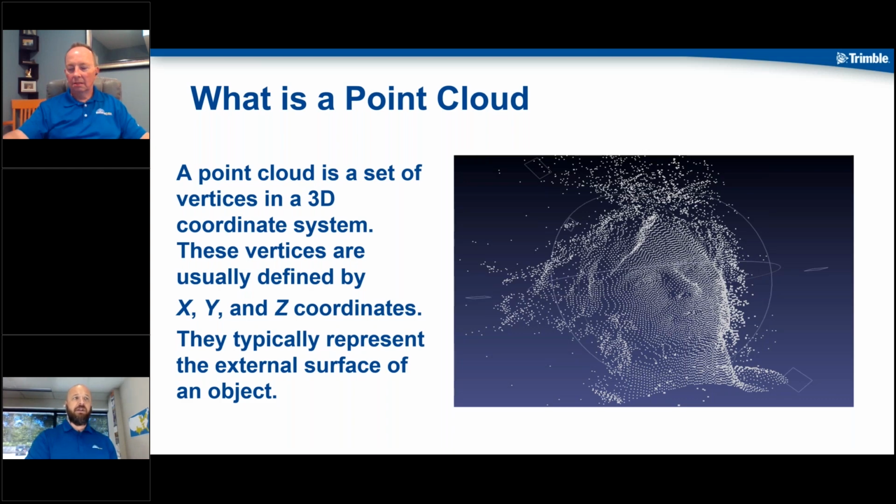Kevin, do you mind describing a point cloud for everybody? Sure. Okay. So let's back up just a second and make sure that everybody's on the same sheet of music. We've got different people in our webinar today. So what is a point cloud?